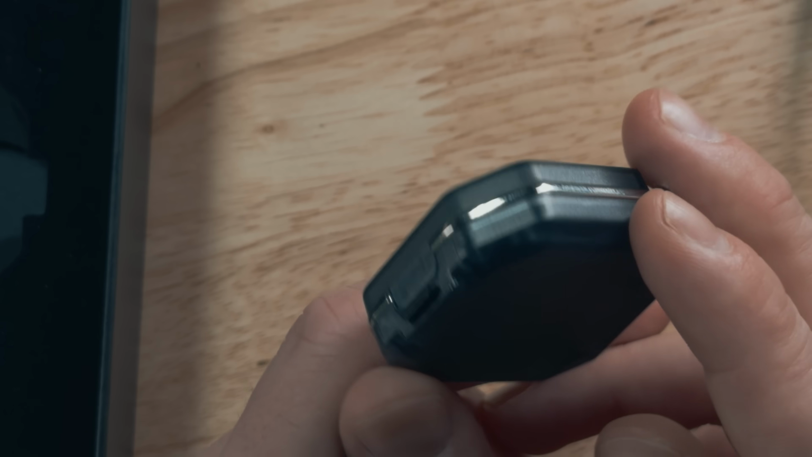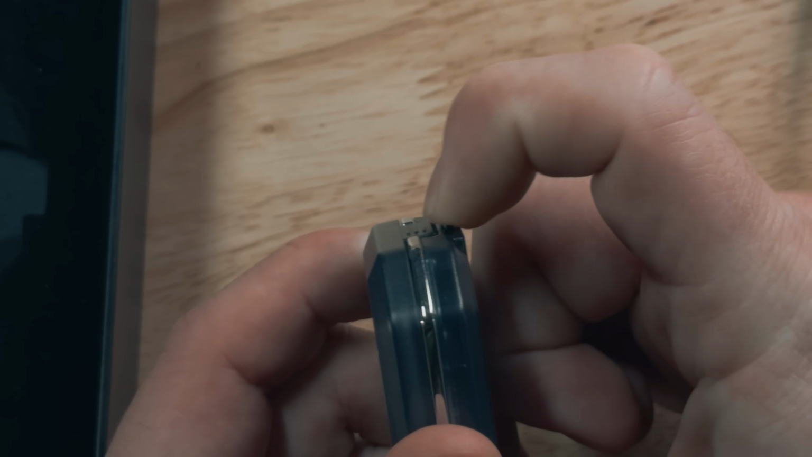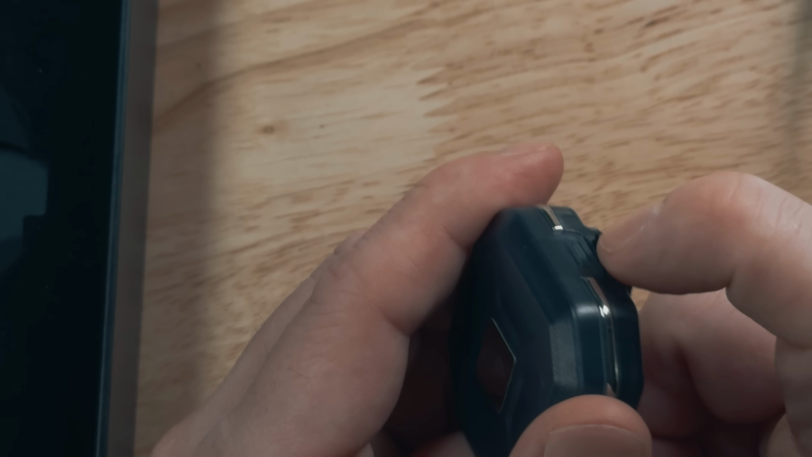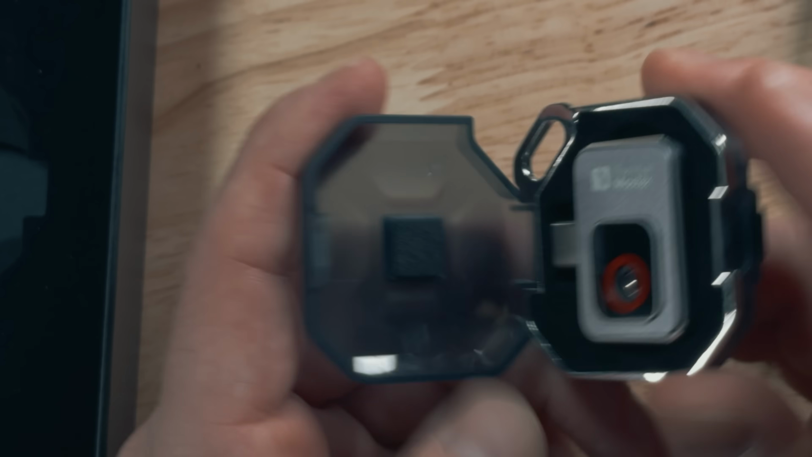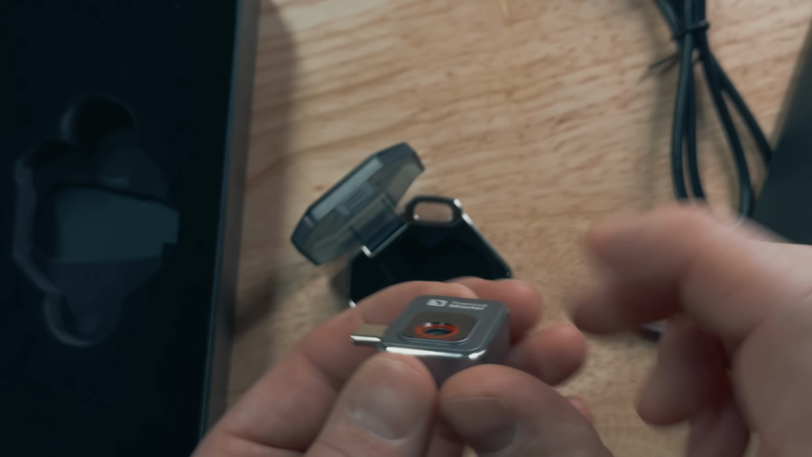The case is pretty nice. It has this little metal ring and then a plastic on each side. And I like how this has a little spring-loaded catch, so it doesn't easily open. If you have it on a keychain, you don't lose it or it just opens randomly, but it seems really sturdy, and you have to press pretty hard on this catch before you can open it. And it has a little piece of foam right there to hold it so it doesn't wiggle around inside there. And first thing I notice is that it's all metal construction.